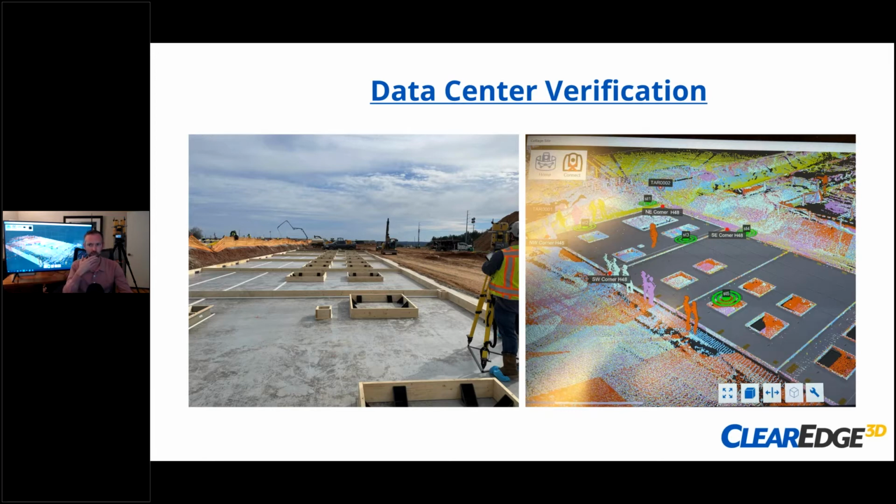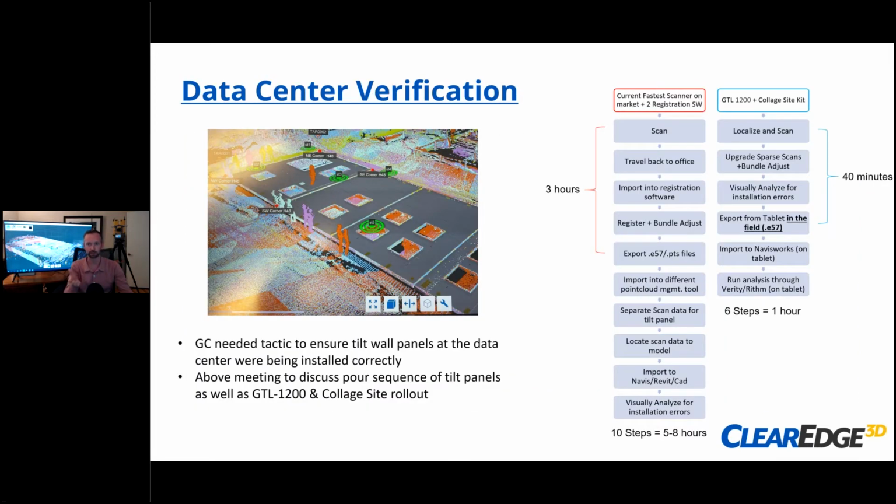I think the thing that we realized, though, was really, again, time. They were using a really amazing scanner, but there were all of these different steps required to get to an end result. I think a big part of the value of Collage Site paired with the GTL is mainly time. You can get on control, scan, do full bundle adjust, and you're done.